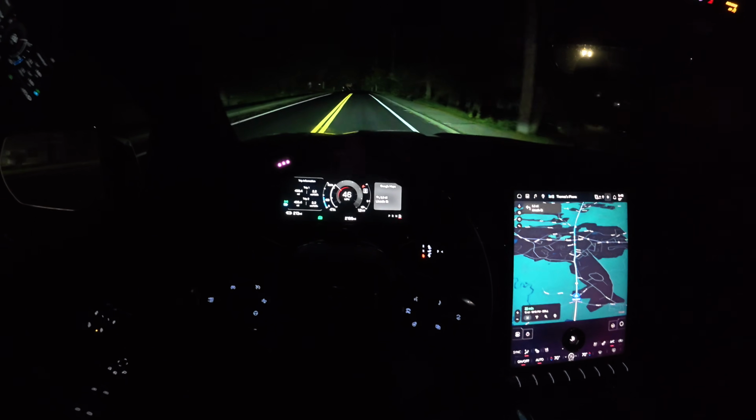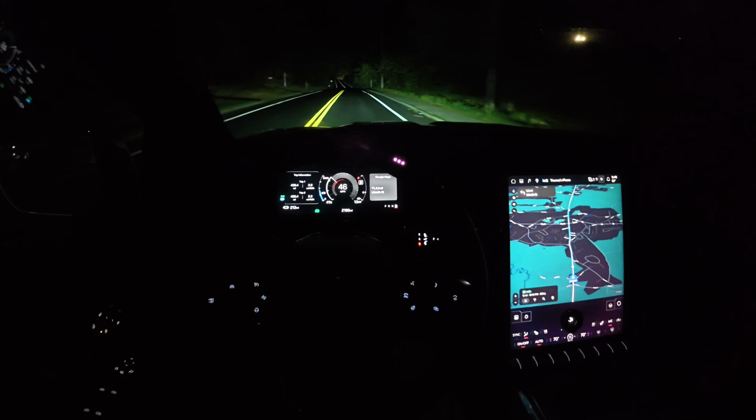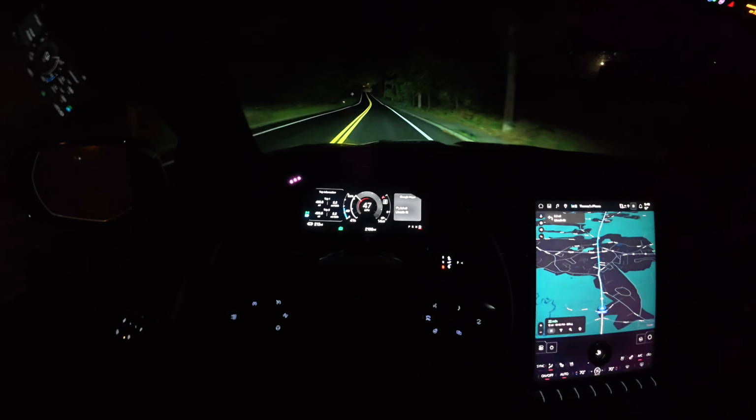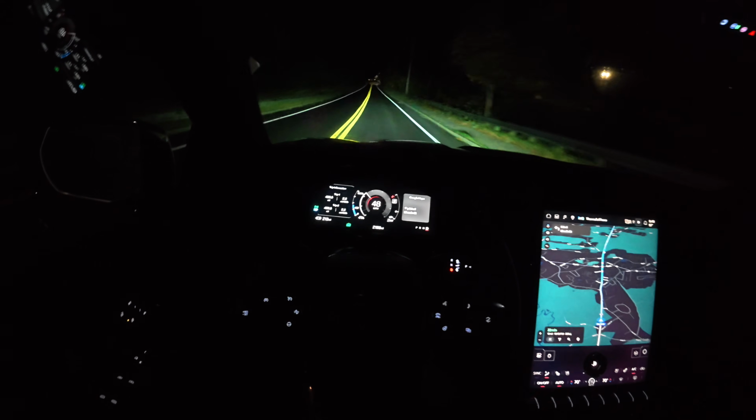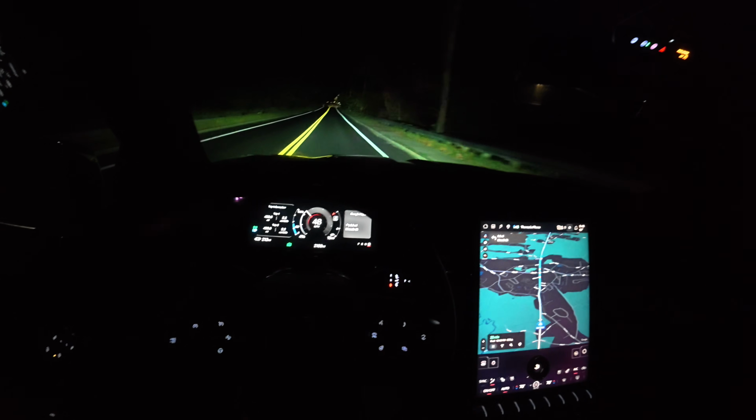These roads out here just have like drunk driving vibes, you know? They're nice little small towns, but someone just goes 100 miles an hour on the wrong lane. Ugh.